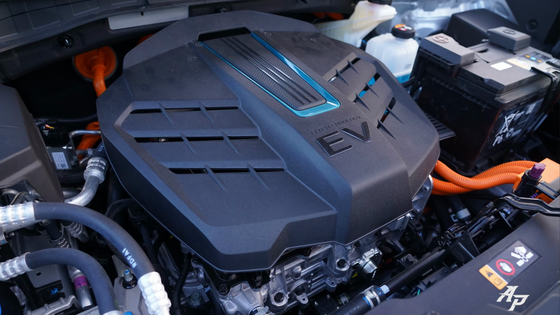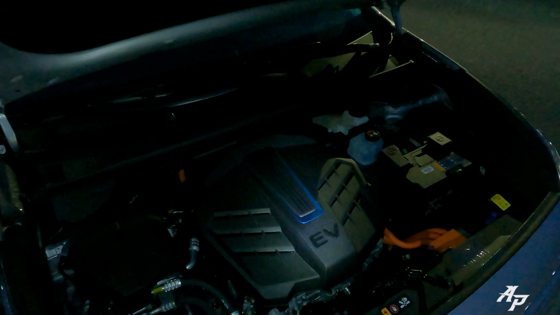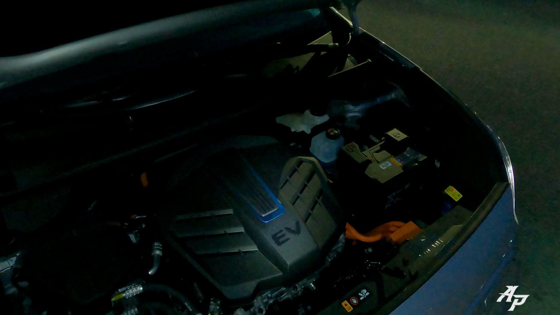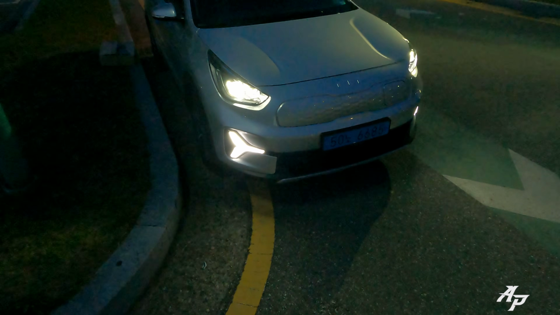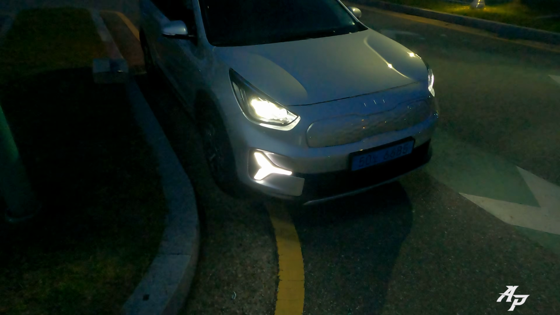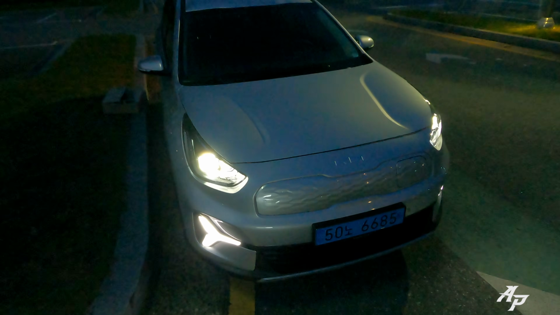Still powered by, let me just show you the engine room, or motor room I should say. Still powered by a 150 kilowatt electric motor and a 64 kilowatt-hour battery. There isn't any frunk for the Niro Plus, but there's a frunk for the 2023 Kia Niro EV. Like I told you, because this is based on the first generation Kia Niro EV, it looks just like it from the front, except for the higher roofline.